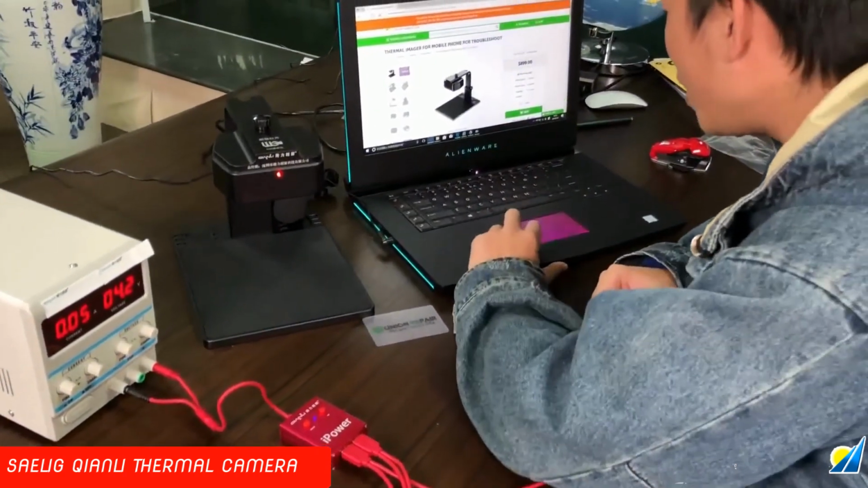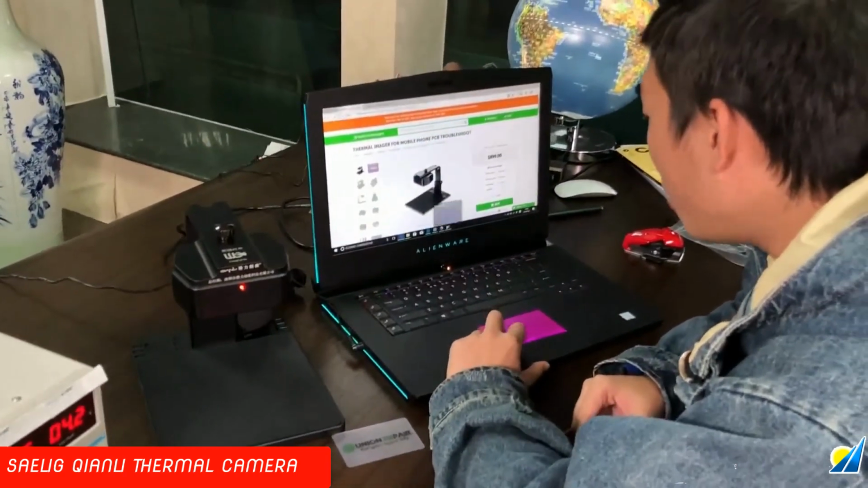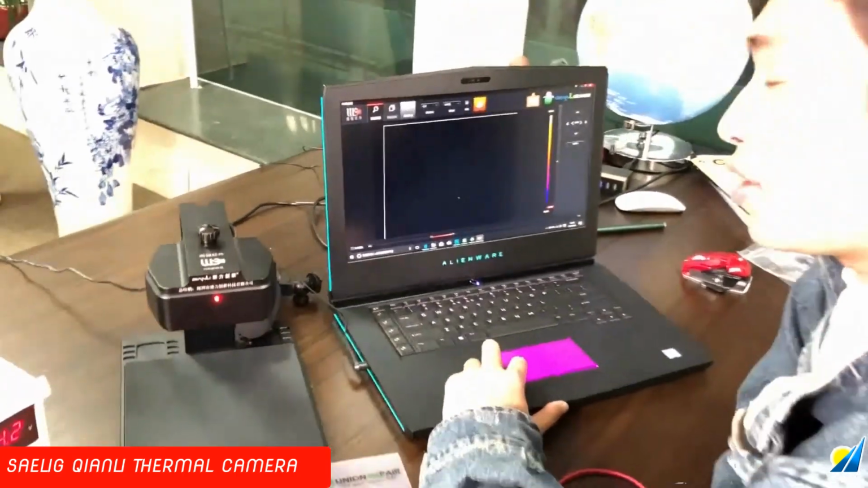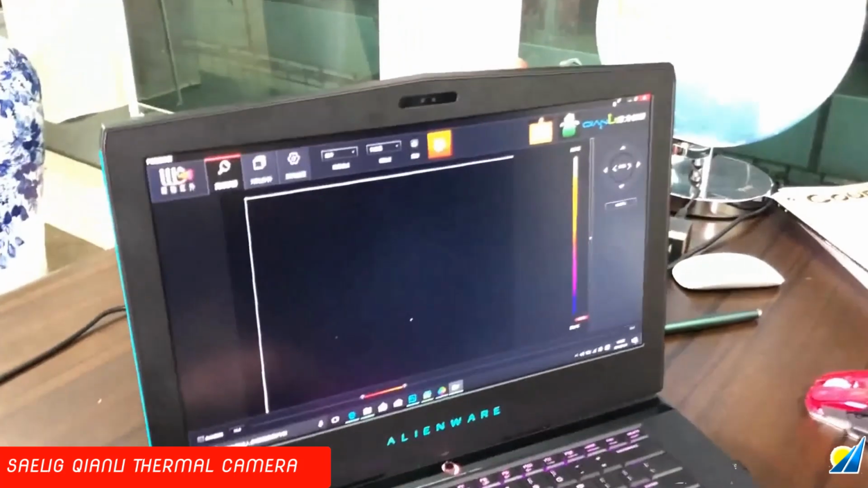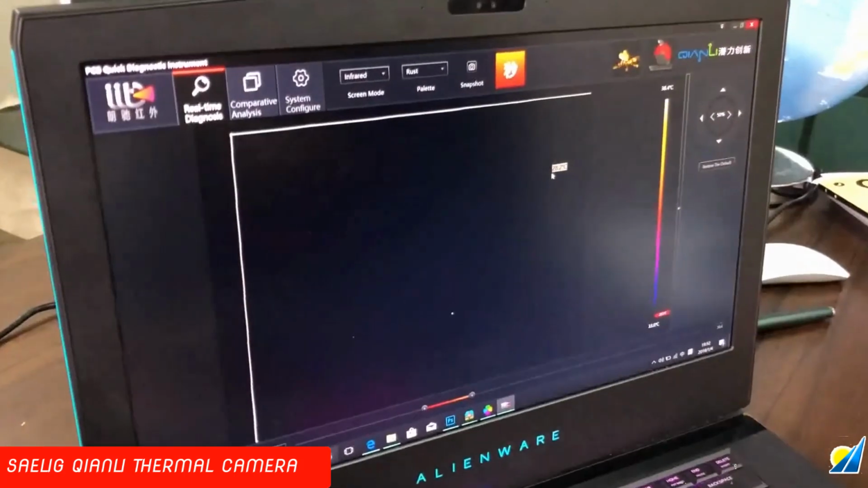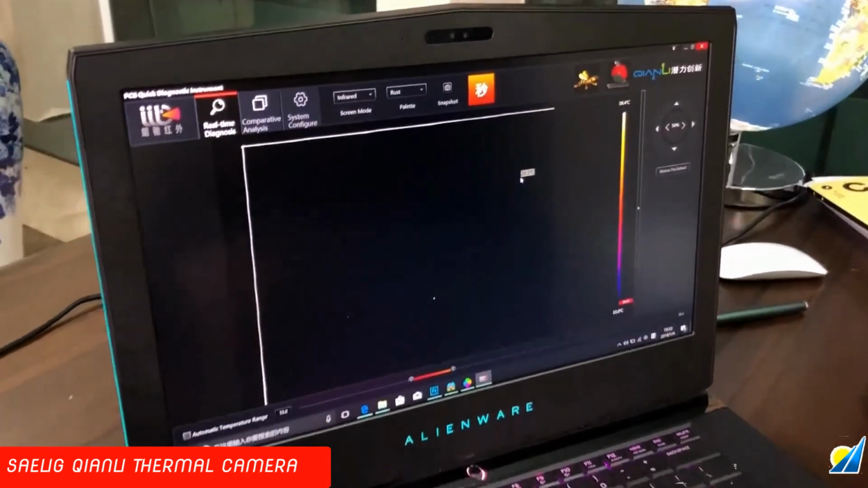Okay, now we need to open the software. This is a Chinese interface, but you can change the language to English. Okay, so we are in the interface of the software.